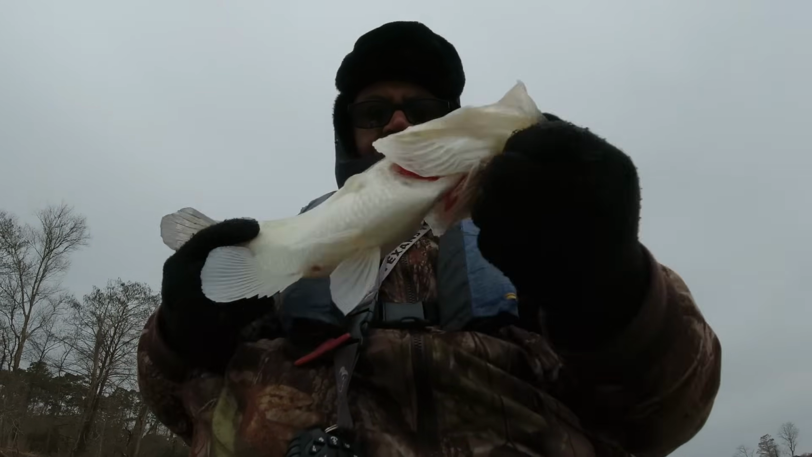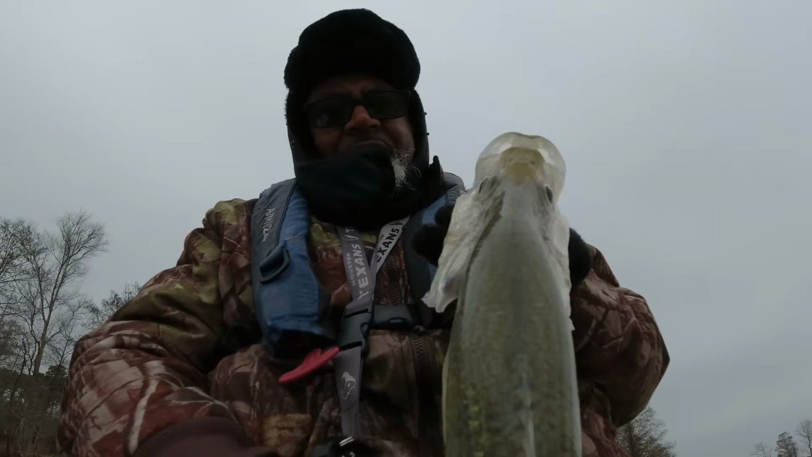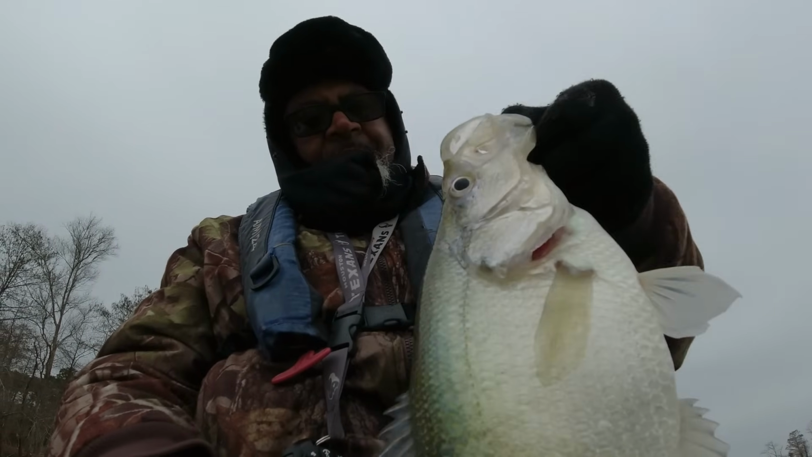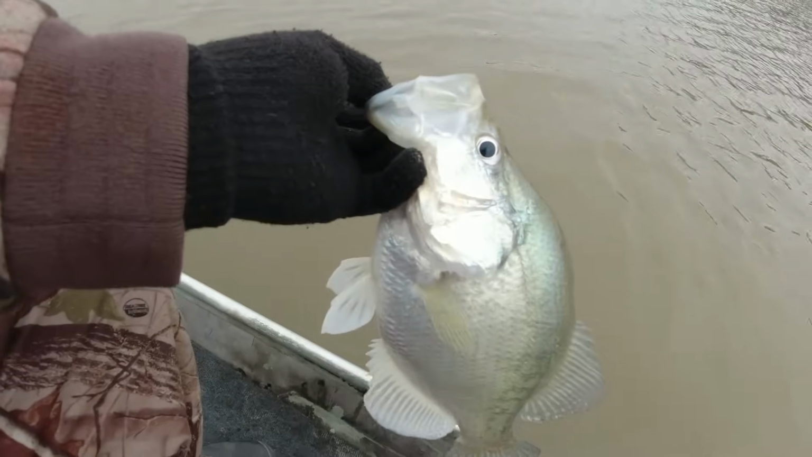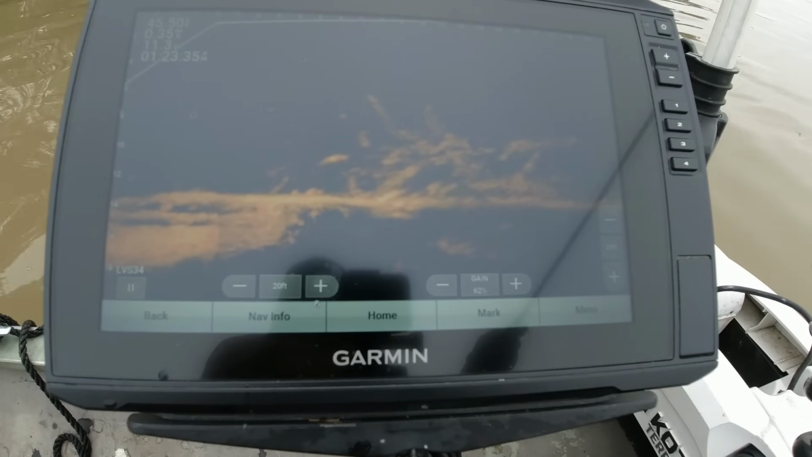Ooh, wee. Gut getting swollen with them eggs. Nice thick back from eating really well. As I always say, back in the drink. Oh yeah. Same piece of structure.